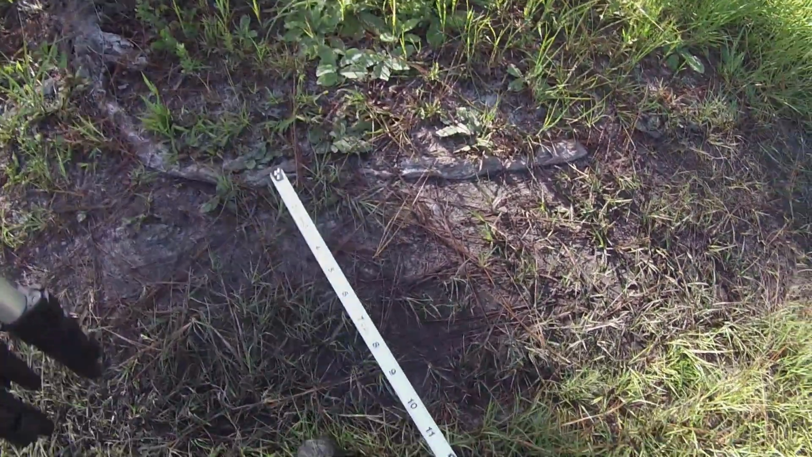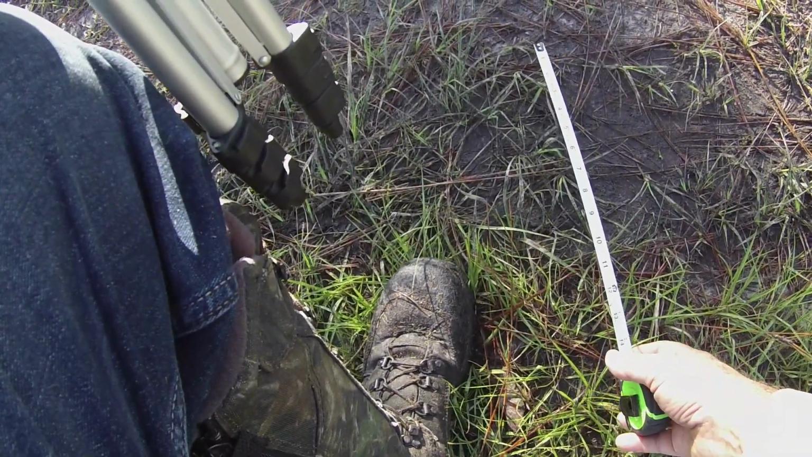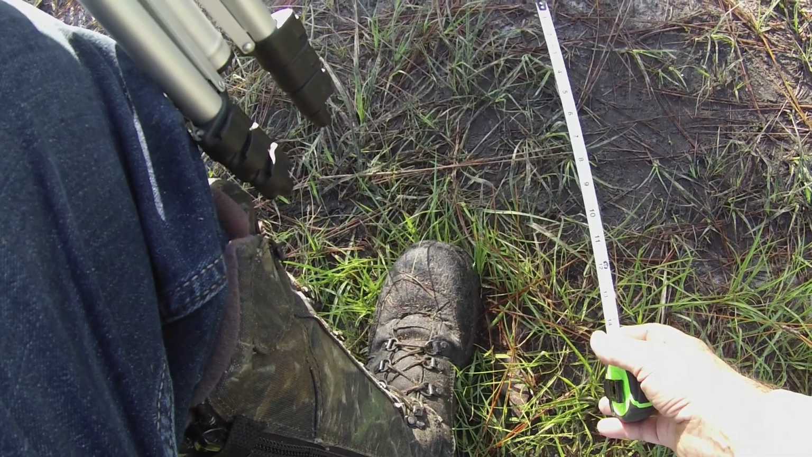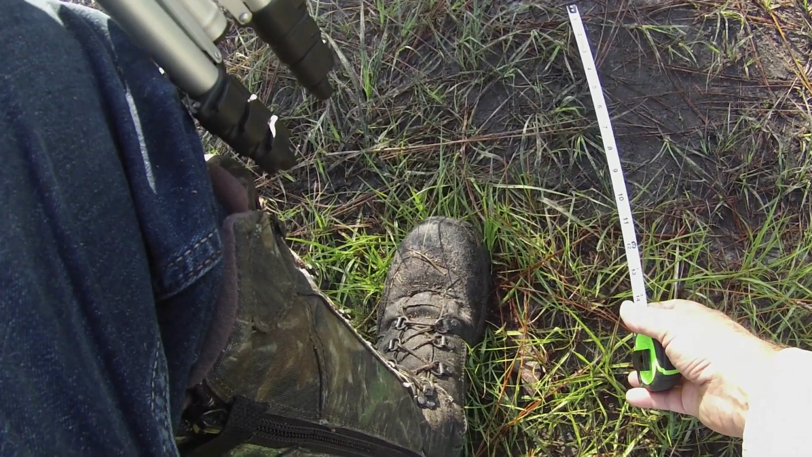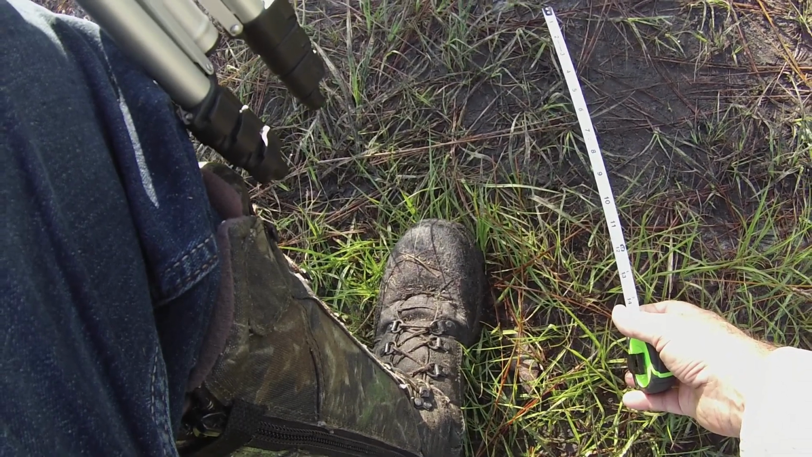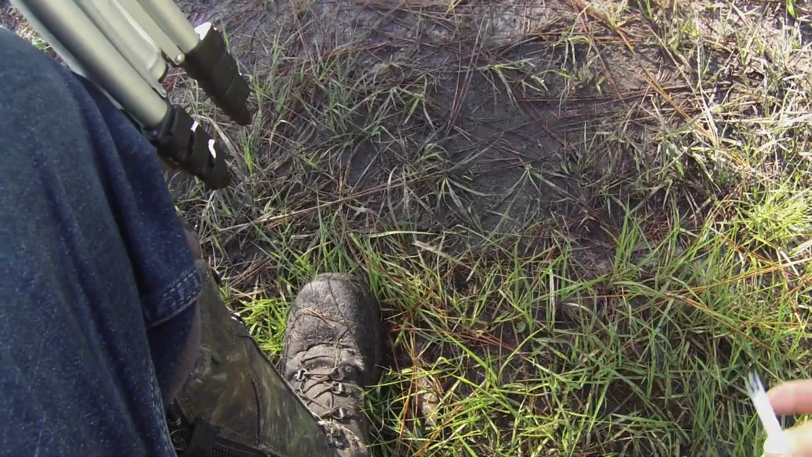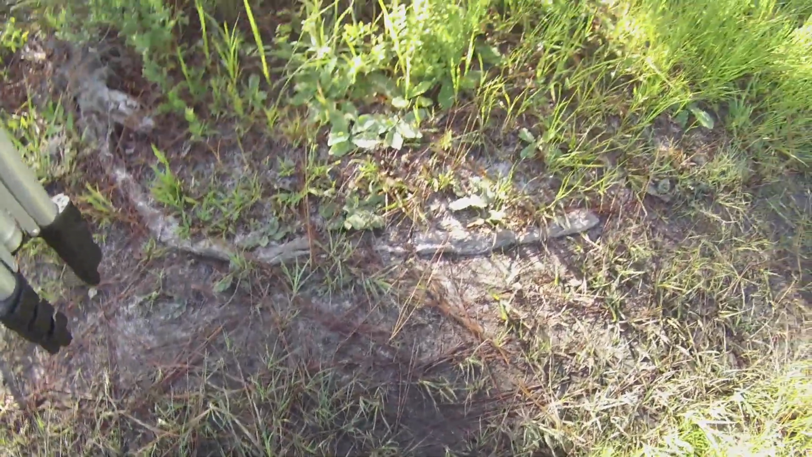So I've been working on the tracking videos, and I've got several out now, showing tips and things about tracking. And right here, I could have gone up in the swamp and looked for more footprints and tried to track it. About 9 inches. I don't think you can track them, especially here, because that swamp's wet.